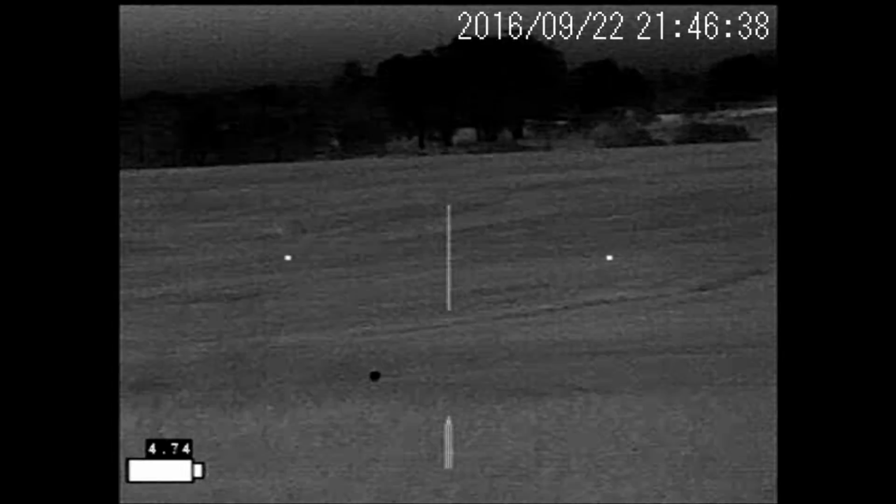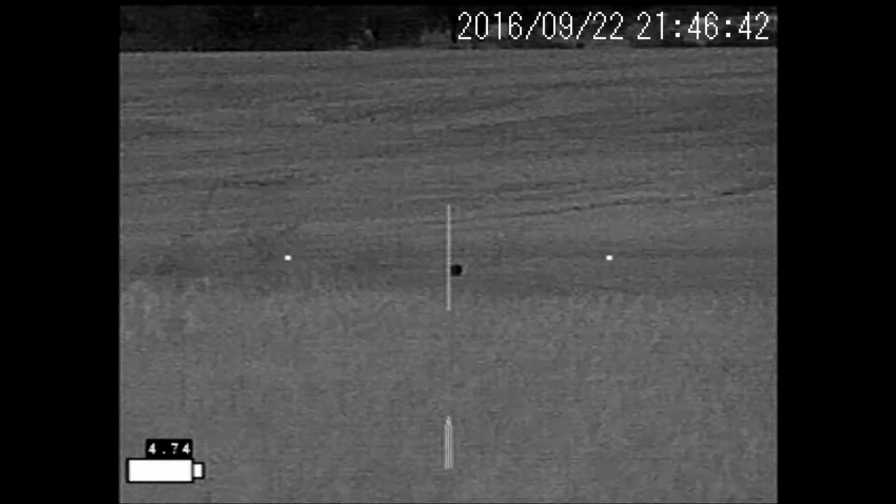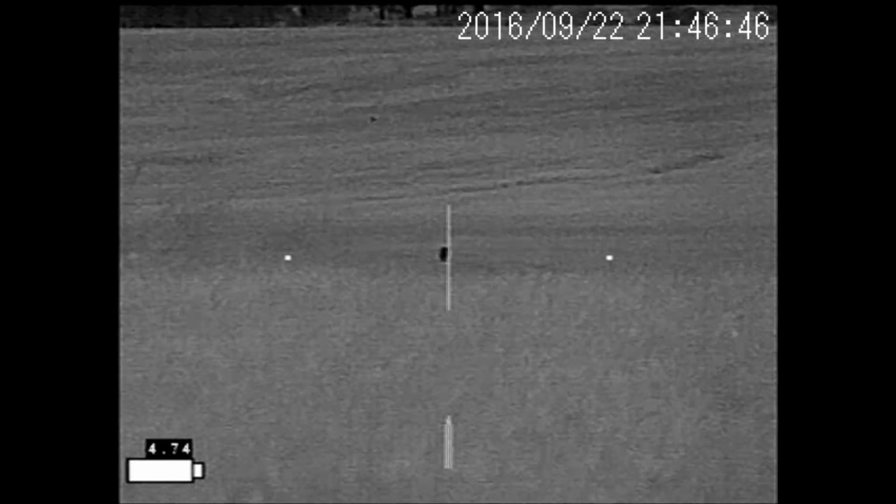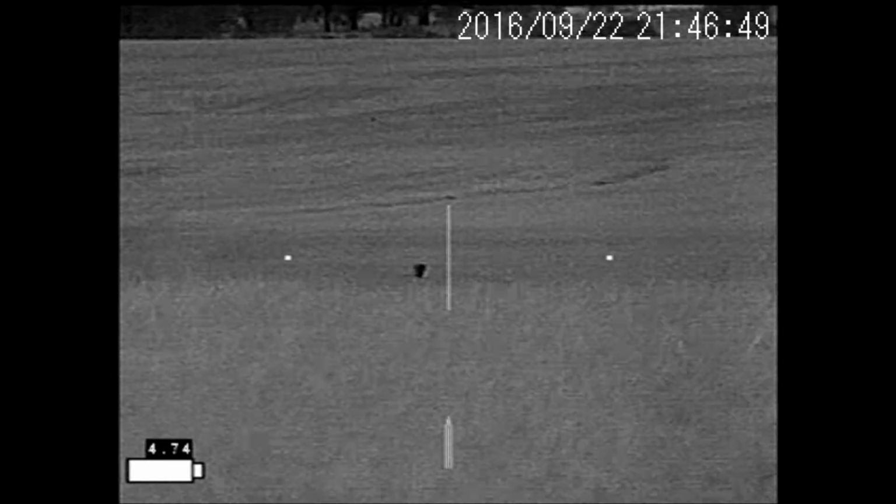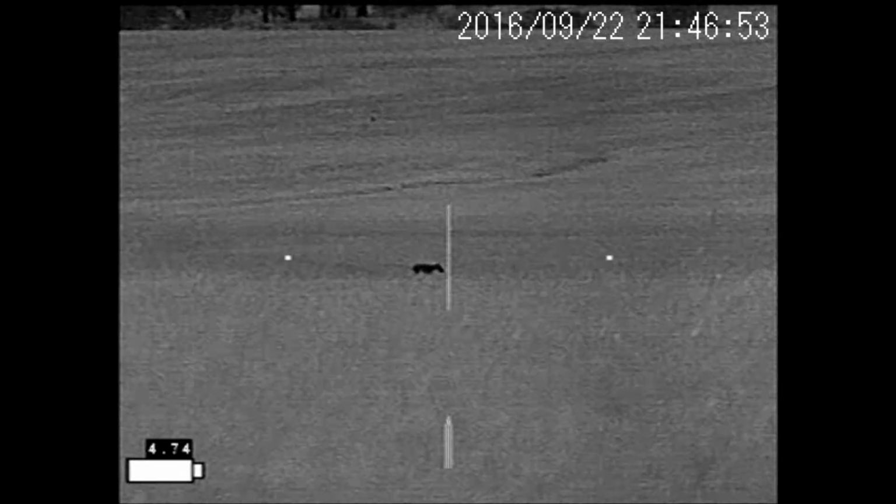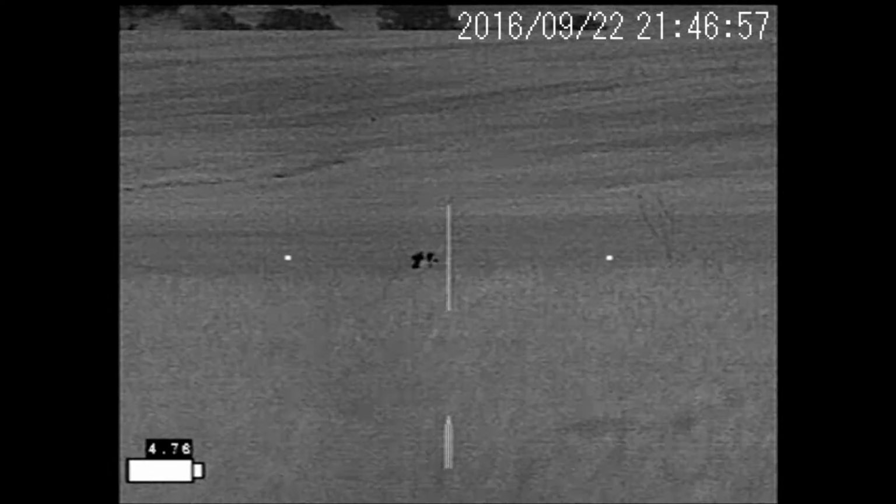He could possibly have seen some movement from us getting set up, or maybe heard the truck as we were. I'm sure he heard the truck as we were getting set up. But a lot of times, they're used to those vehicles driving by and being out in the pasture, so they don't pay a lot of attention to him. So he starts coming in again here, and then you'll see in a second he gets distracted.